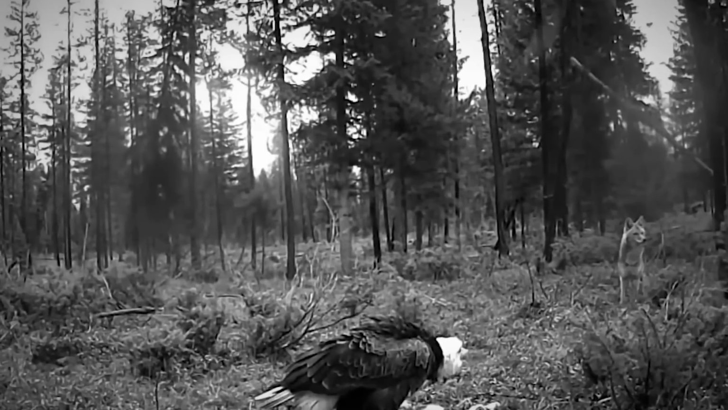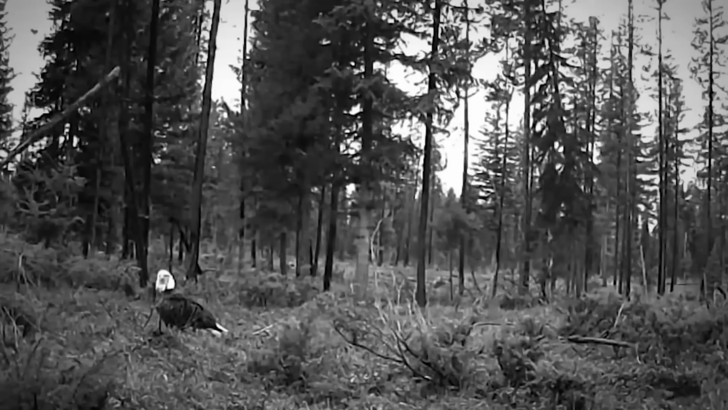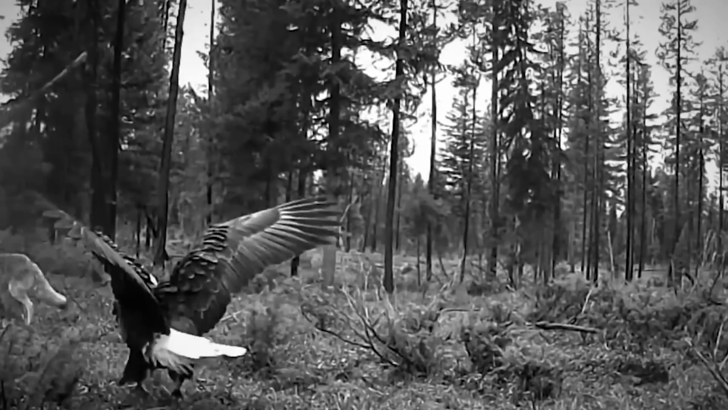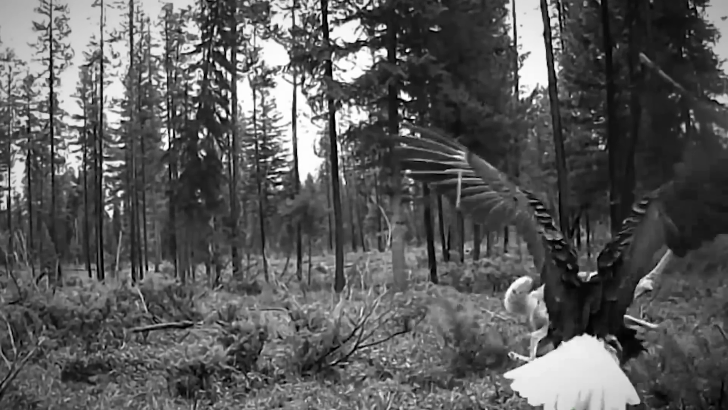The eagle is delighted with the wonderful meal he suddenly found and is about to tuck in before a coyote approaches. As the coyote approaches, the eagle stretches out its wings to make it look bigger. It's unclear how the fight ended and who ended up feasting on the deer. Our money is on the eagle. This is not the only time coyotes and eagles have come to blows.